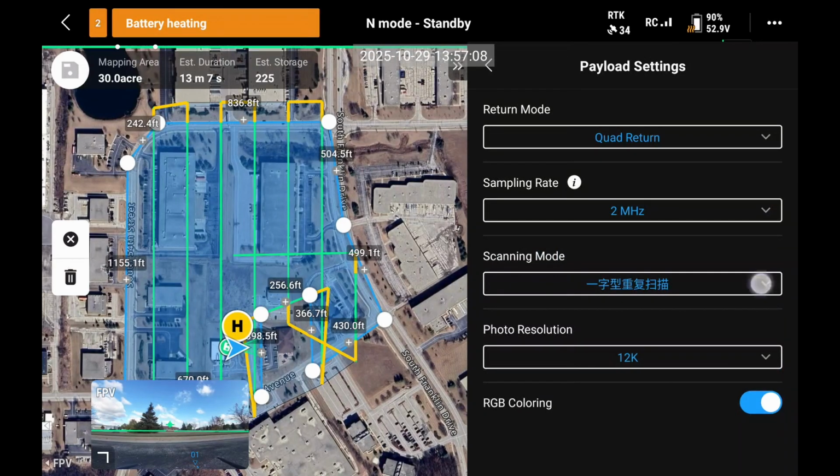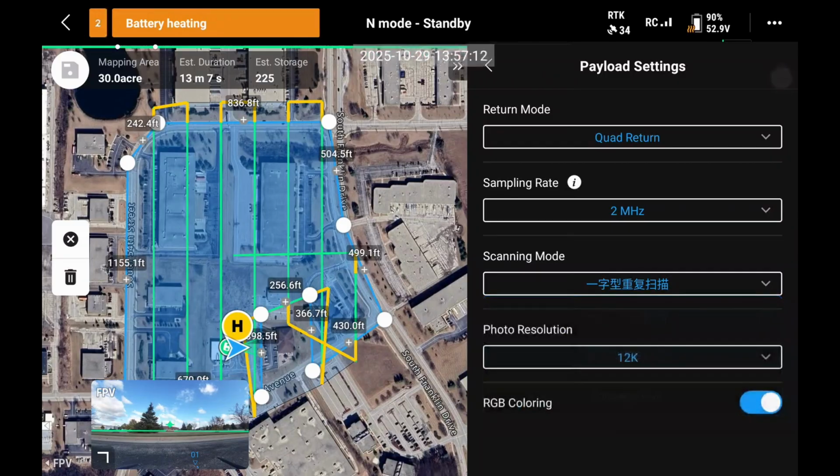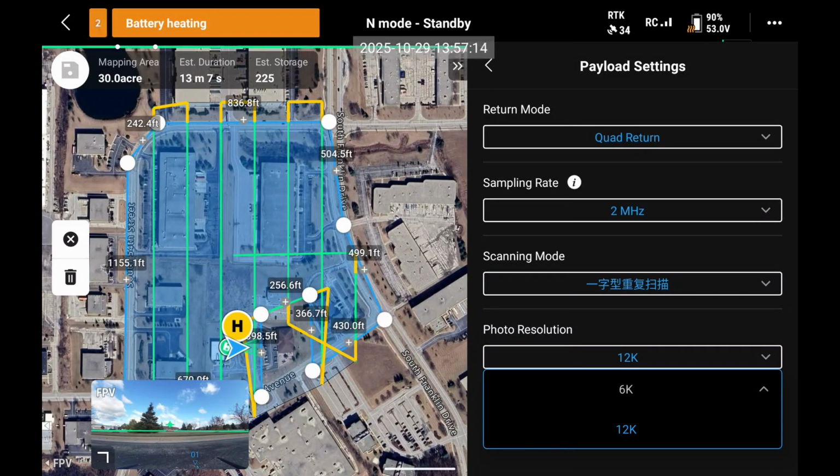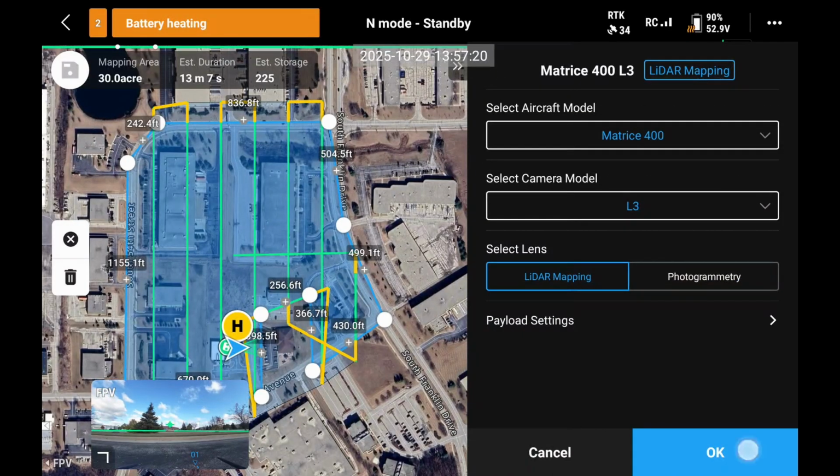Now the scanning mode, we have linear, we have the star mode, and then non-repetitive. And we also have 2 different photo resolutions. So we'll use the high one for this mission. So we say okay to that. You can see my settings now.